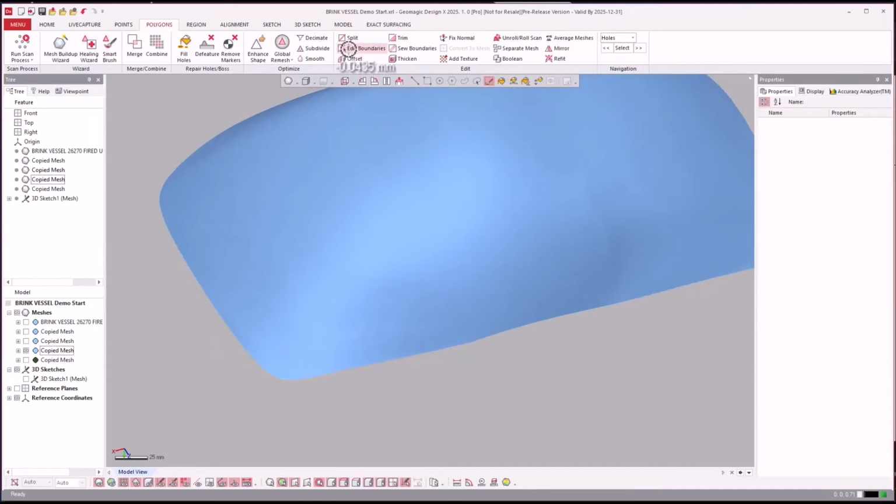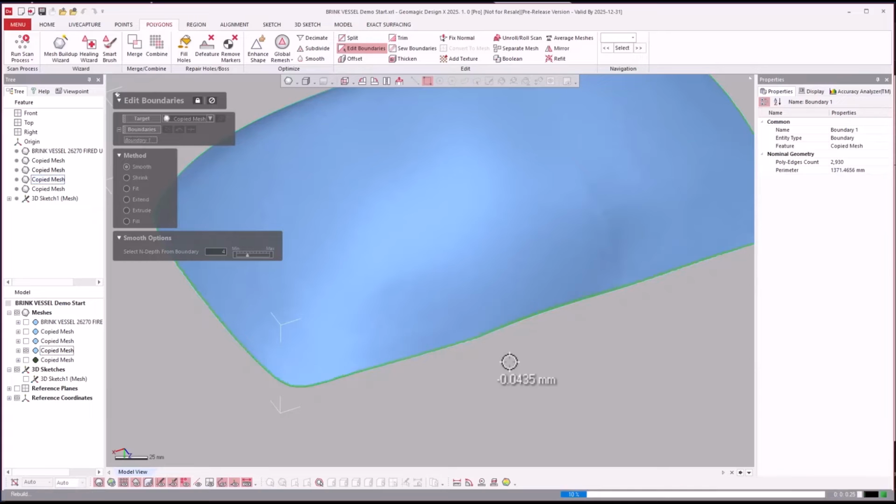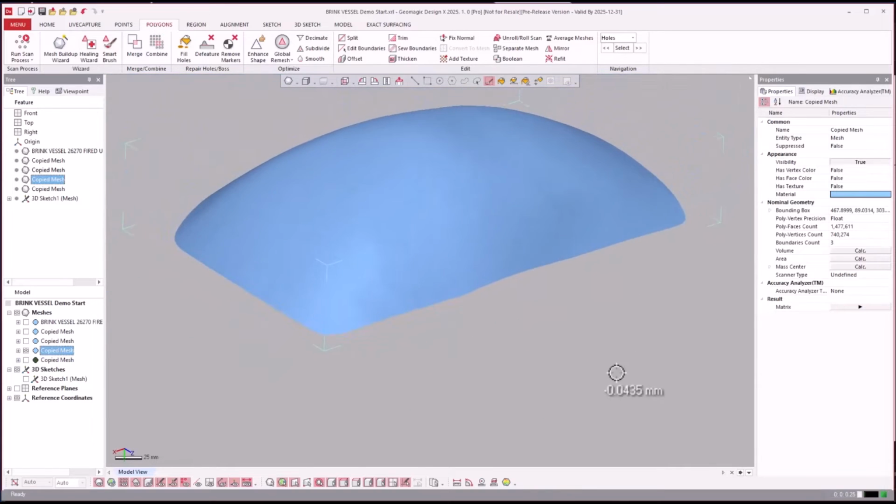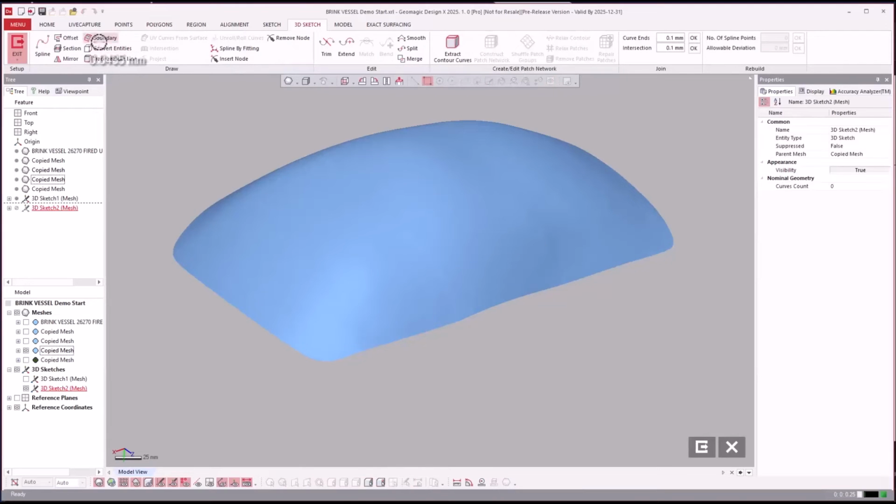And then you can go to edit boundaries. You can say smooth boundaries. Adjust how many rows in, and then hit the checkbox there, and then have it smooth the boundaries. That's one technique to do it. Another technique for smoothing boundaries that I've used is if you come in and you go to 3D Mesh Sketch, and you see 3D Mesh Sketch, we're going to do a little bit more of this later here.